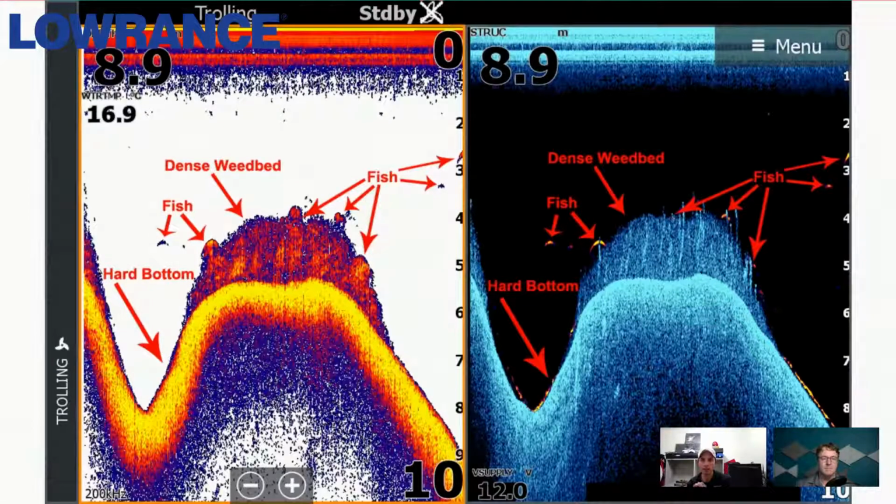So this is really a comparison between the 2 different types of sonar readings, but also just highlighting the fact that you want to really look for that deviation, and that is a perfect scenario just to sit on and try and work out what's in that weed.